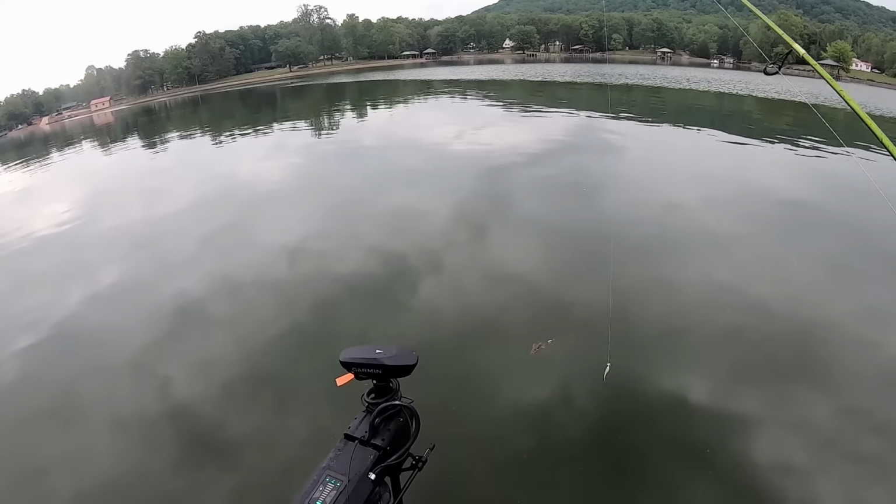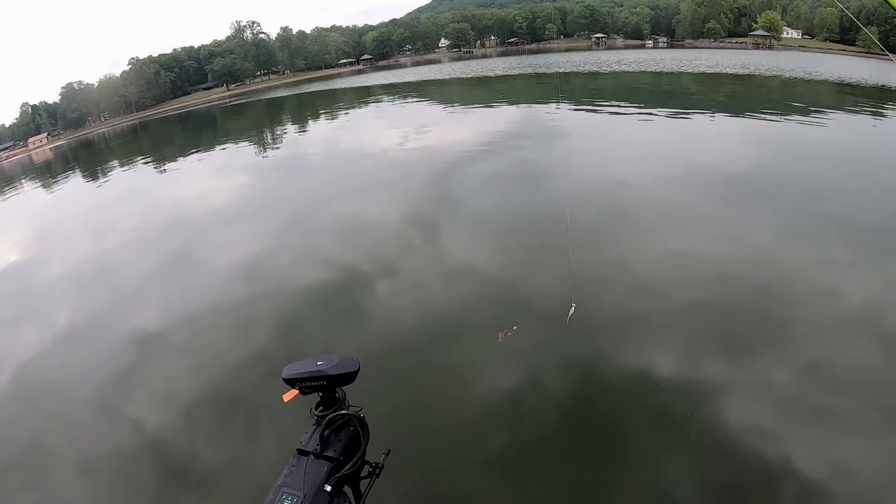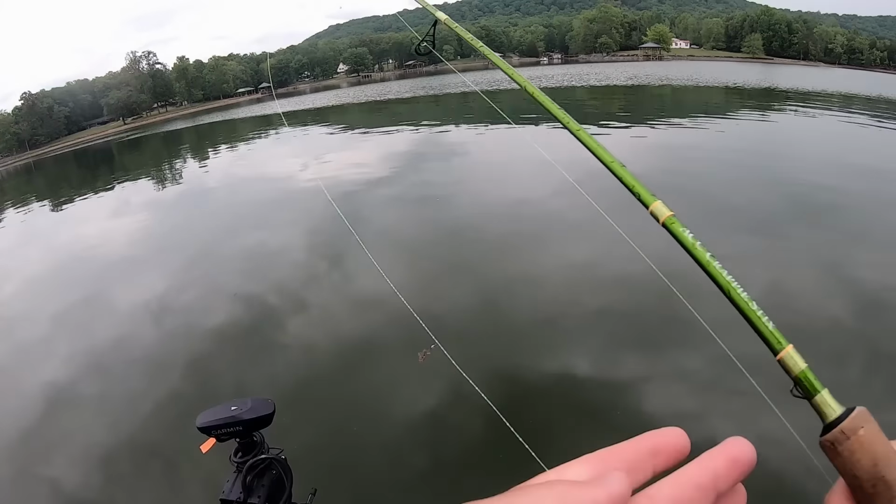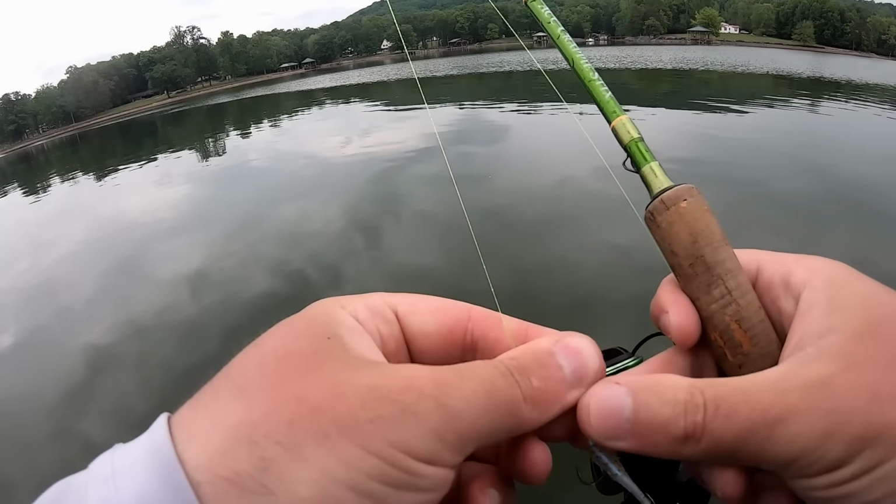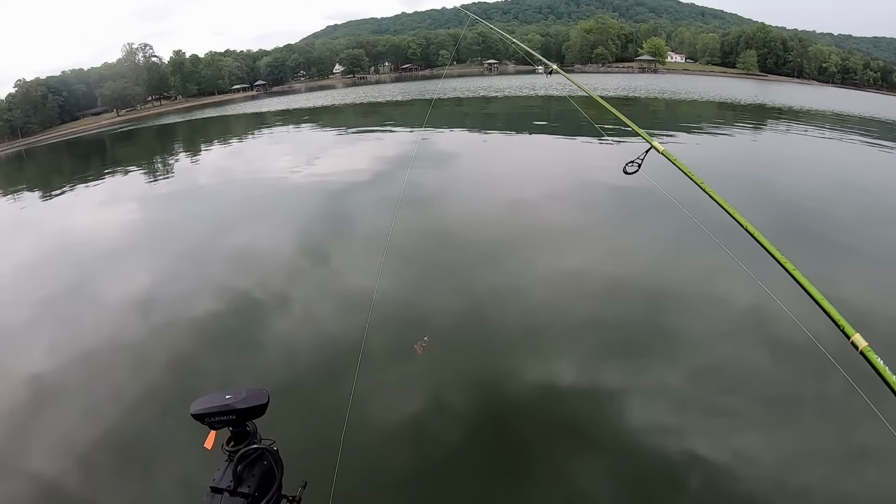There were 2 of them really high suspended up, but I went to a 1/16 ounce jig head. Just trying something different, because 1/8 ounce and 3/16 ounce, they won't even look at.